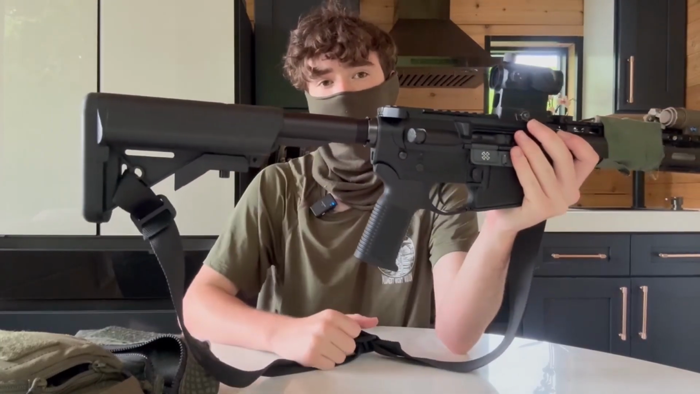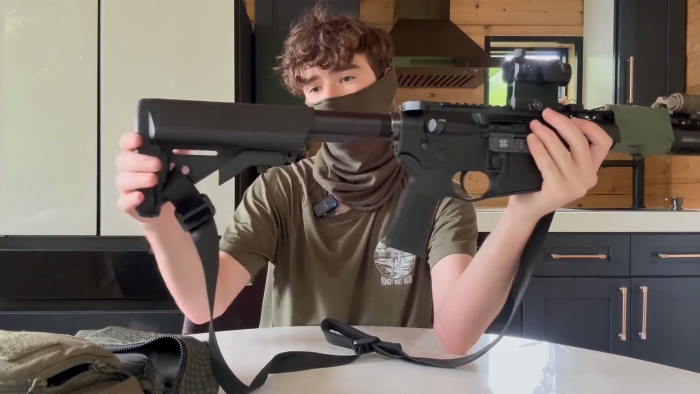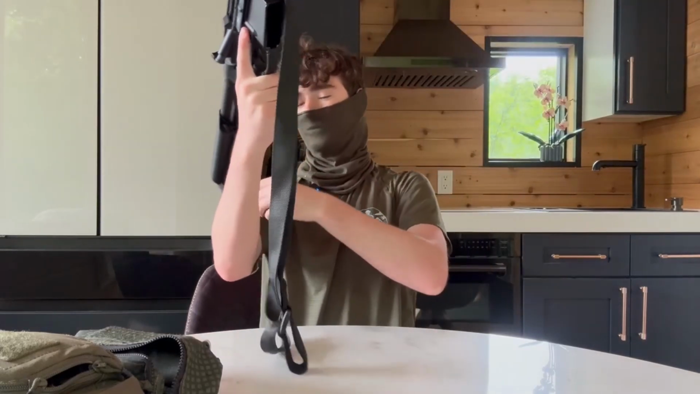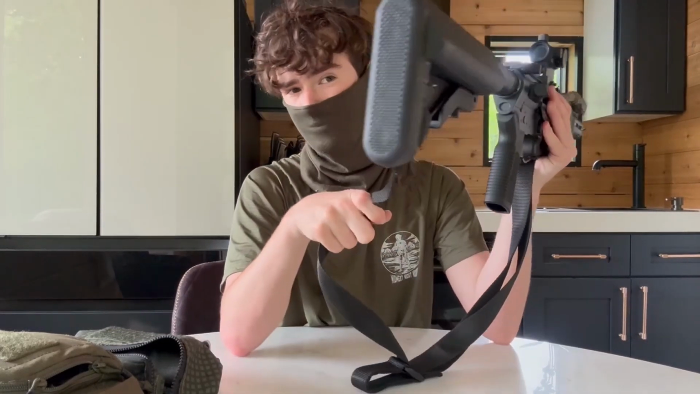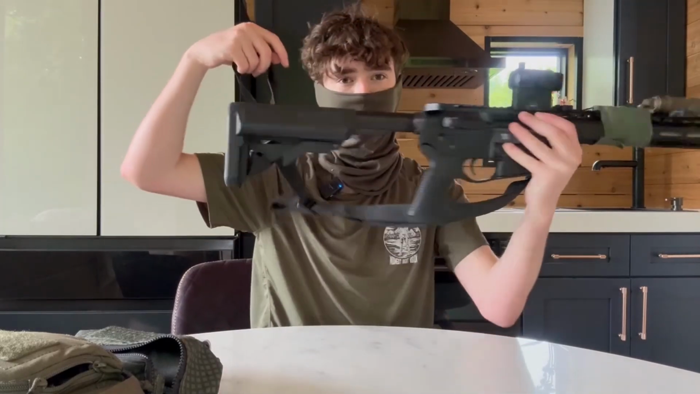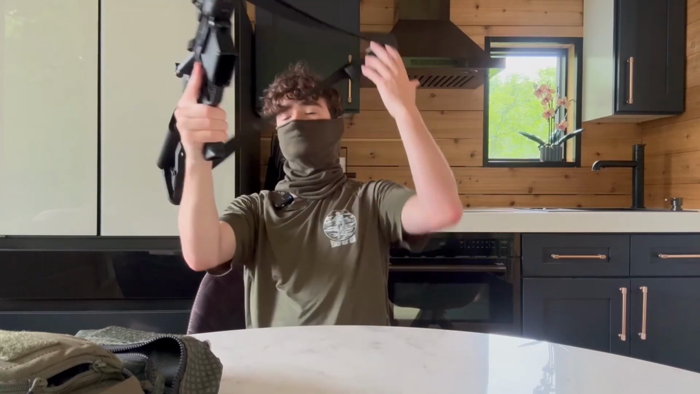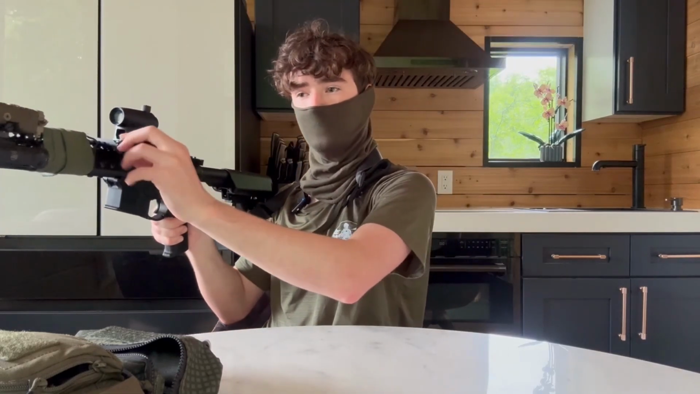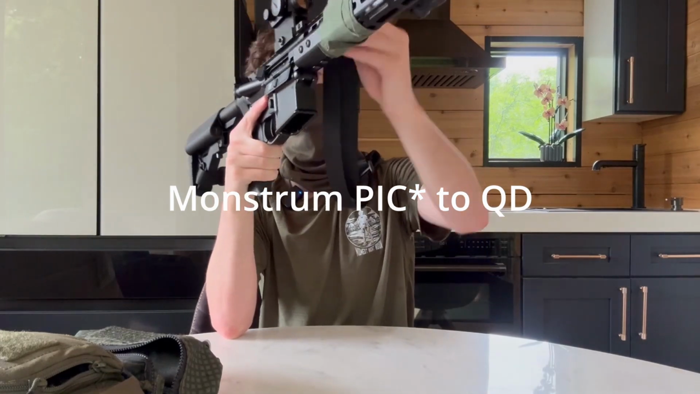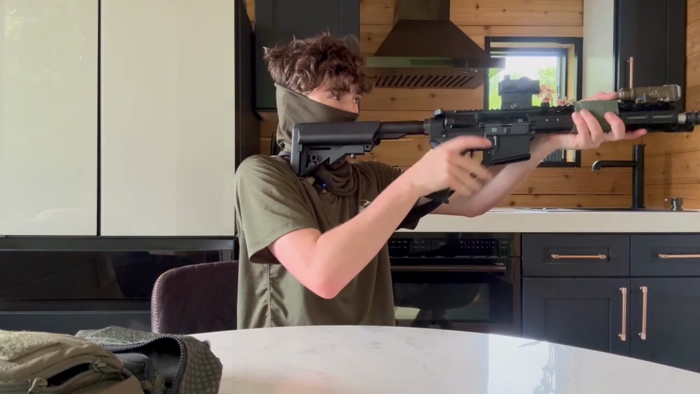Standard SOPMOD stock. This one came with the gun. It works well. Then I ran my sling from the loop on the stock. I actually don't like QD for the rear stock. I'm a little weird. I send it out the other way. This is awkward, that's just what I prefer. And then I do the sling swivel up here on this Monstrum M-LOK slot. I shoot my hand around and this is how I like it.